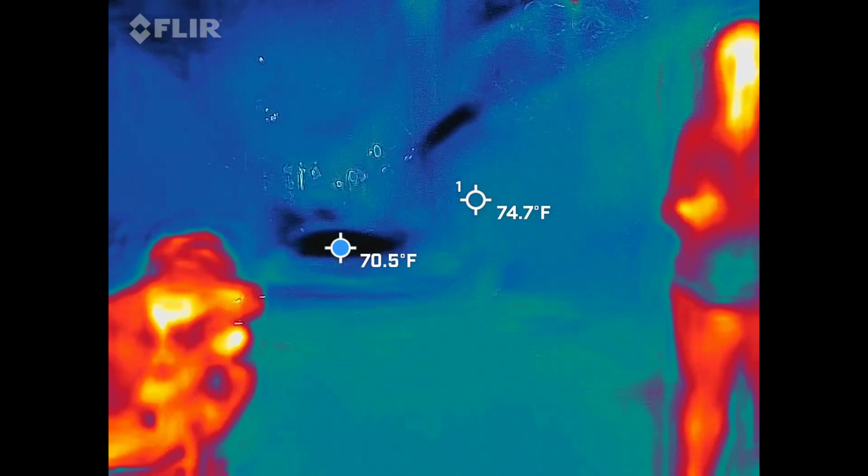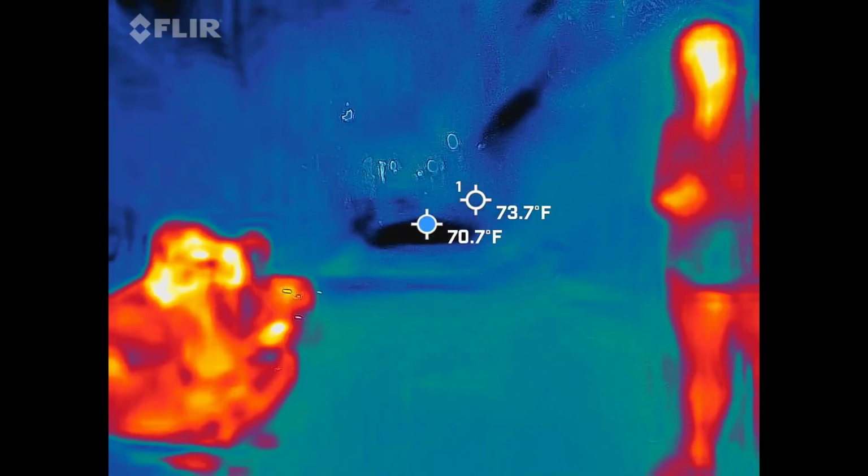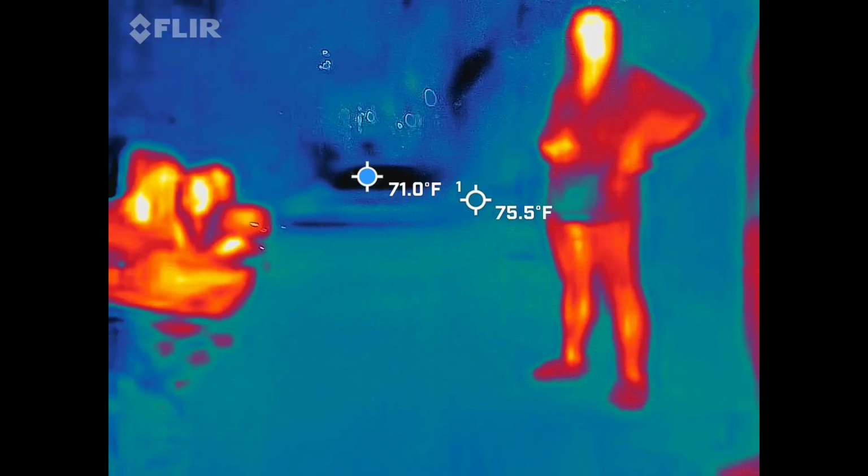This used to be called Dueler's Alley. This is where some of the duels used to occur for the city of Charleston. I say some because dueling was illegal, and they had to find hiding spots to perform these duels. So this happened to be one of those spots.